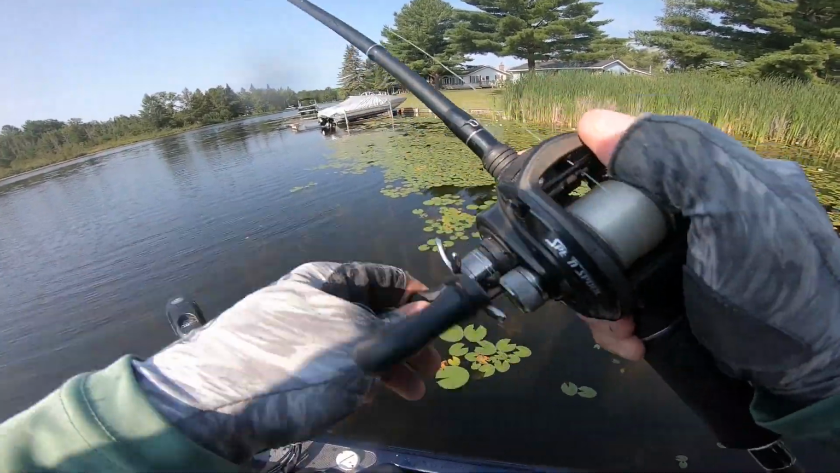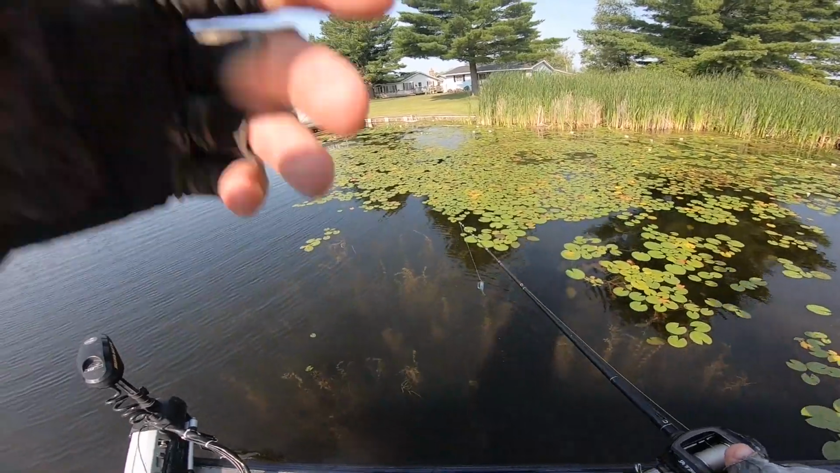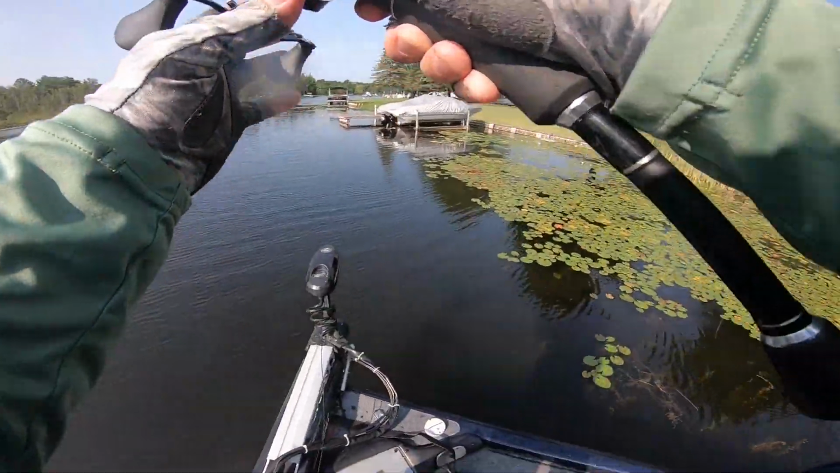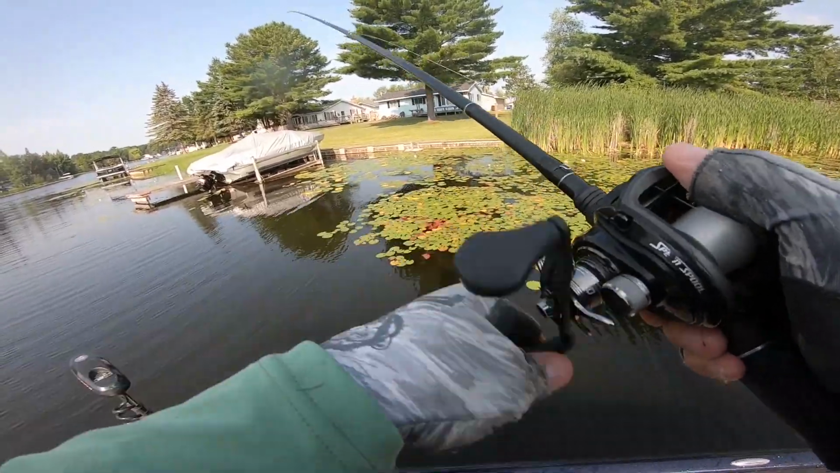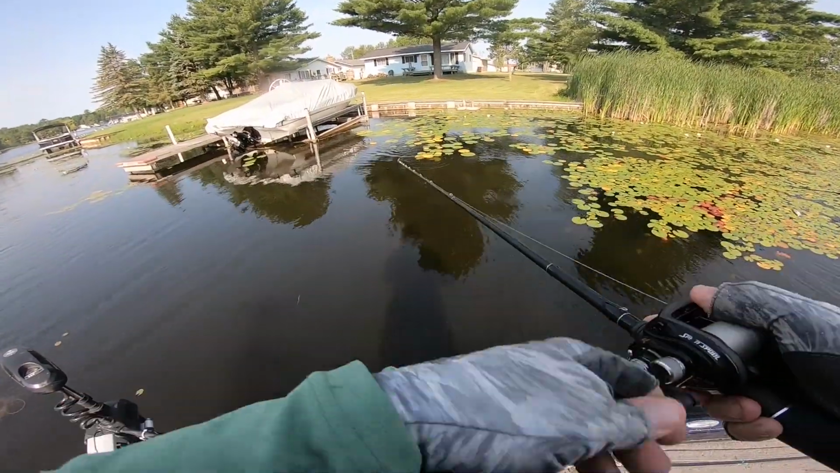Like, everyone says, Florida's the best, Texas is the best. Well, yeah, maybe for giants, but like, I can go catch big largemouth, 3.5, 4 pounders, then go catch giant smallmouth, 4, 5, 6 pound smallmouth. So I don't know, I love Michigan. I love watching men weed whack their yards shirtless. It's kind of just what I love about the state of Michigan.